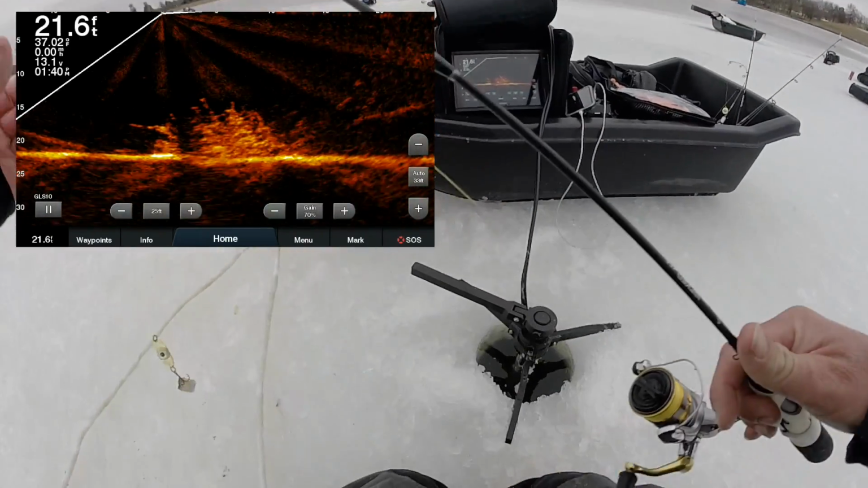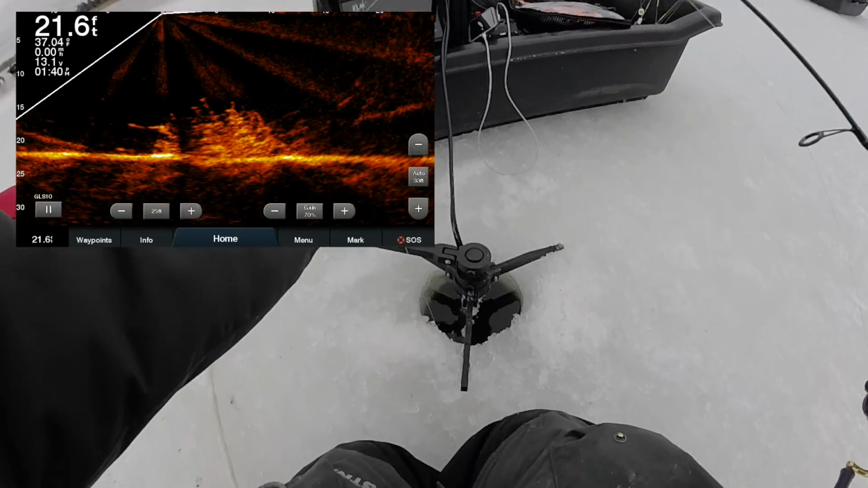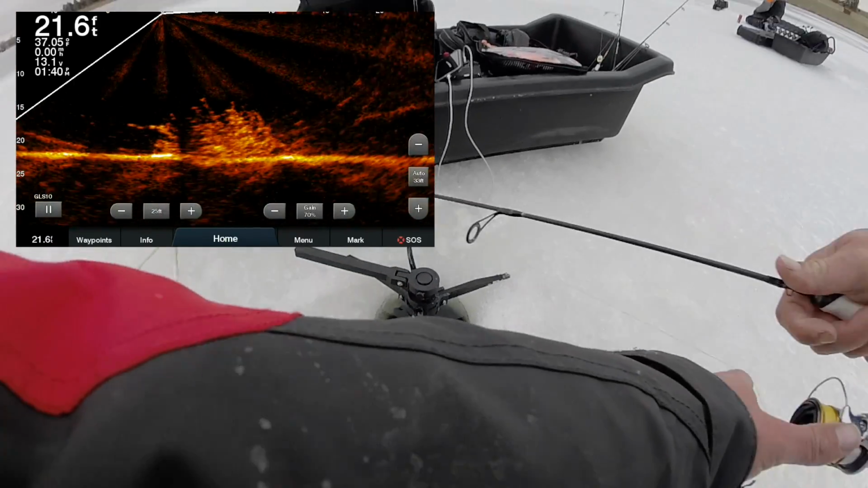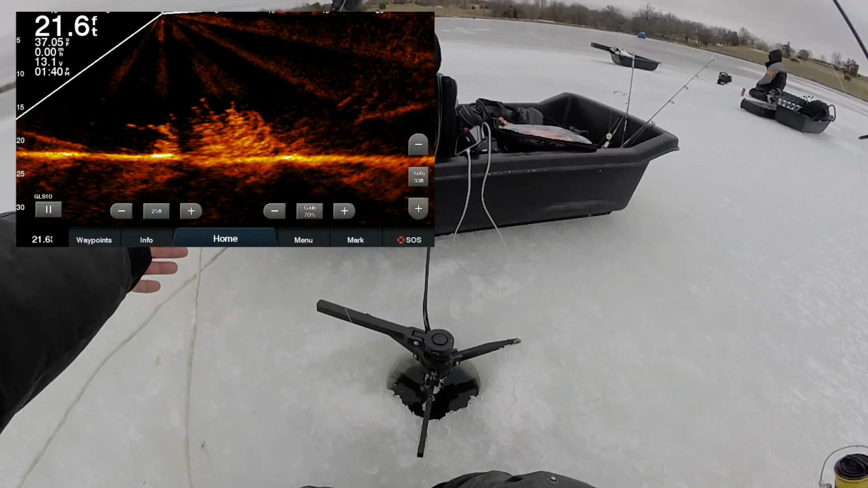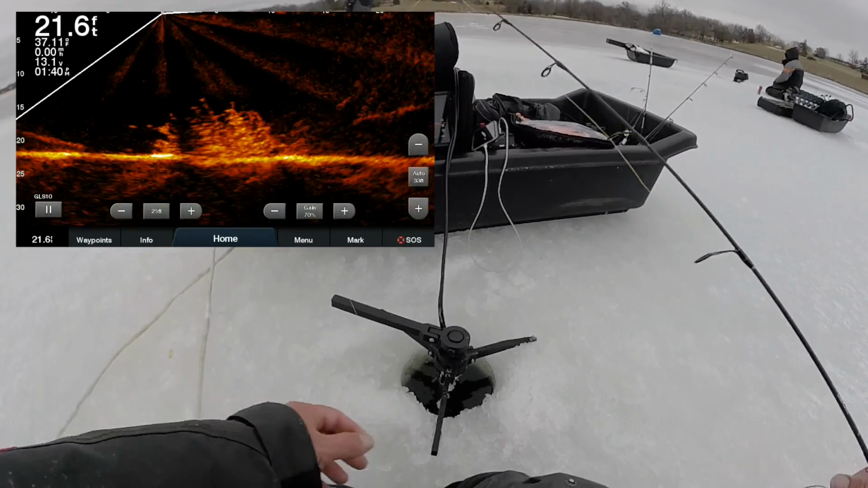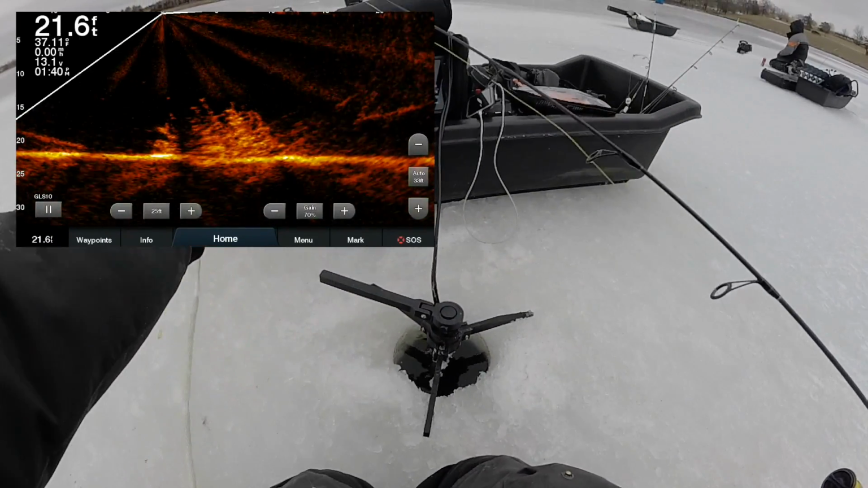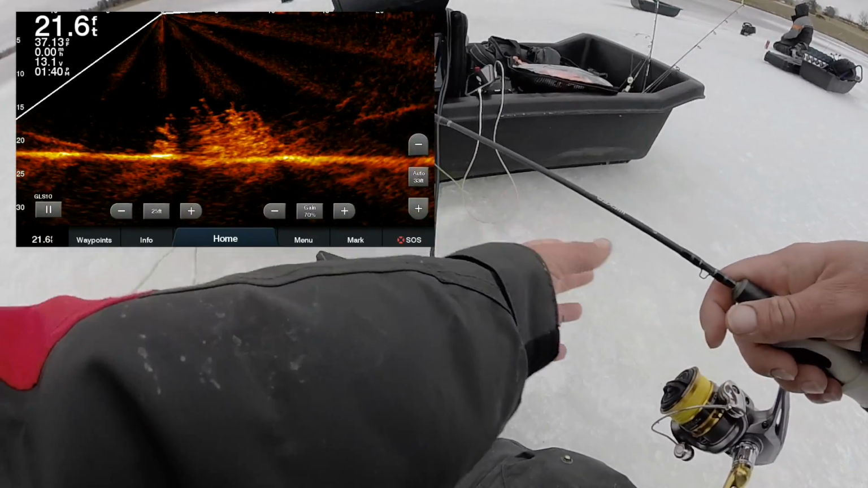The thing I really learned this year with Panoptics is catfish in the winter move an absolute shitload. I always thought they just sat in one spot. I know flatheads do. They don't really move very much, but I thought channels kind of followed suit, but I was wrong. They move about as much as crappies do, which is crazy to me.